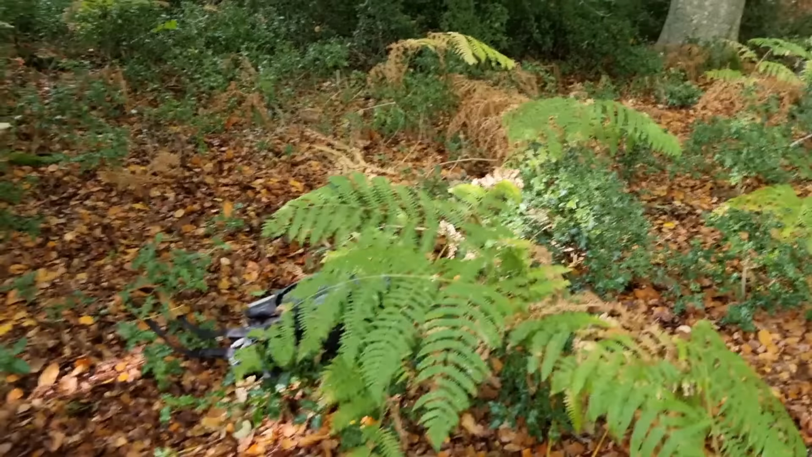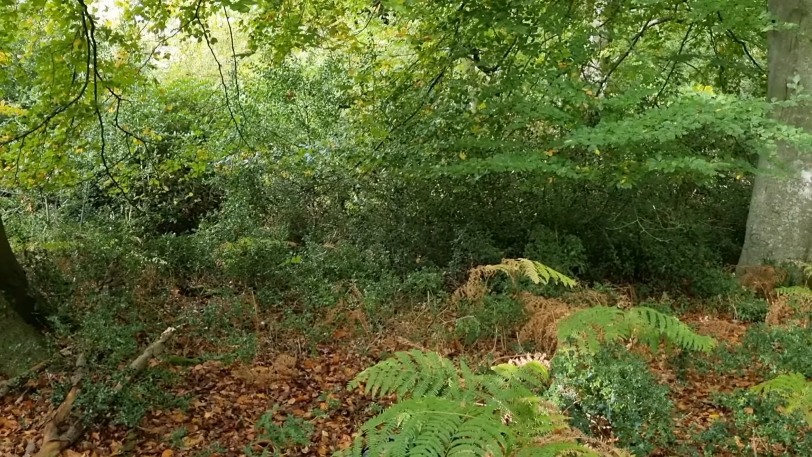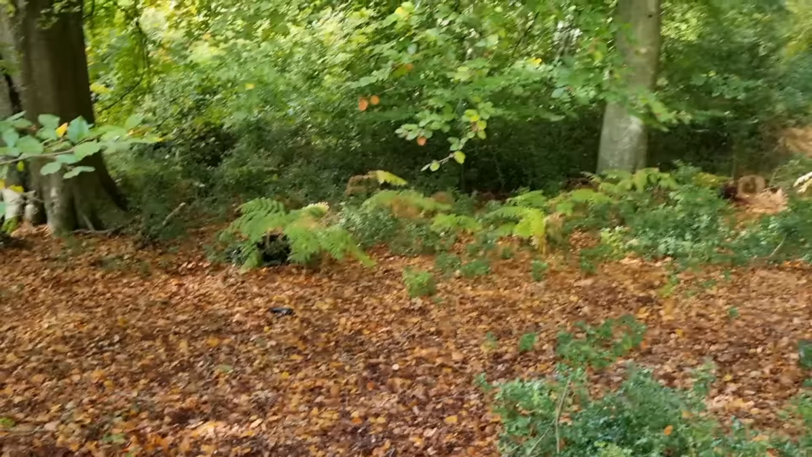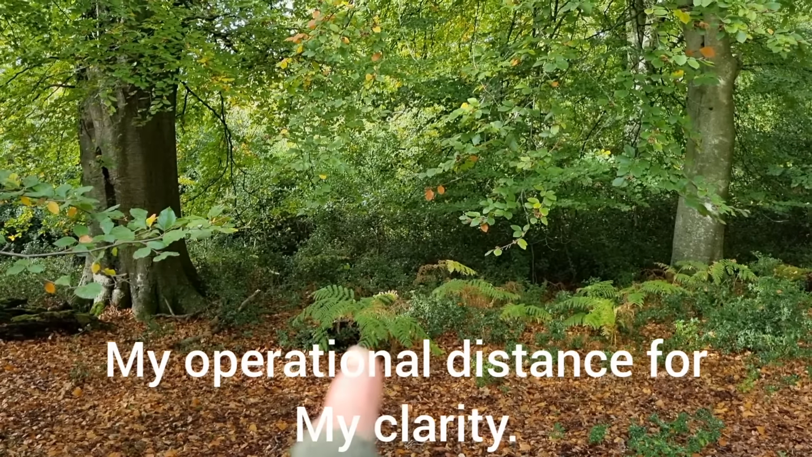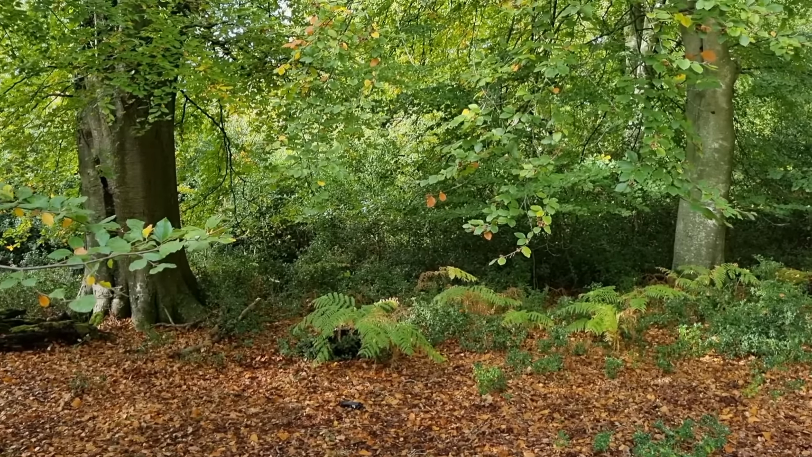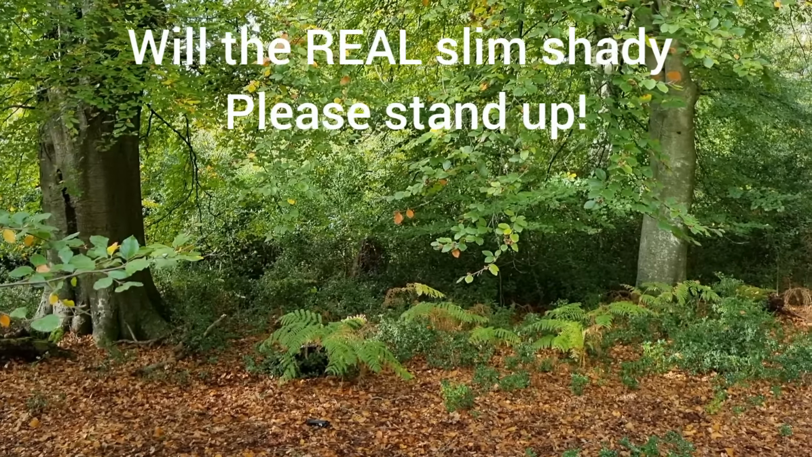because out in the field, a working distance for me is about 20 meters. That's operational distance. Can you see where she is? That there is my bag, but you can't see Tara. Tara, do stand up for us. There she is, see? So in regards to when we say low profile, keep that profile low, even just in that hedge line, you couldn't see Tara at all.